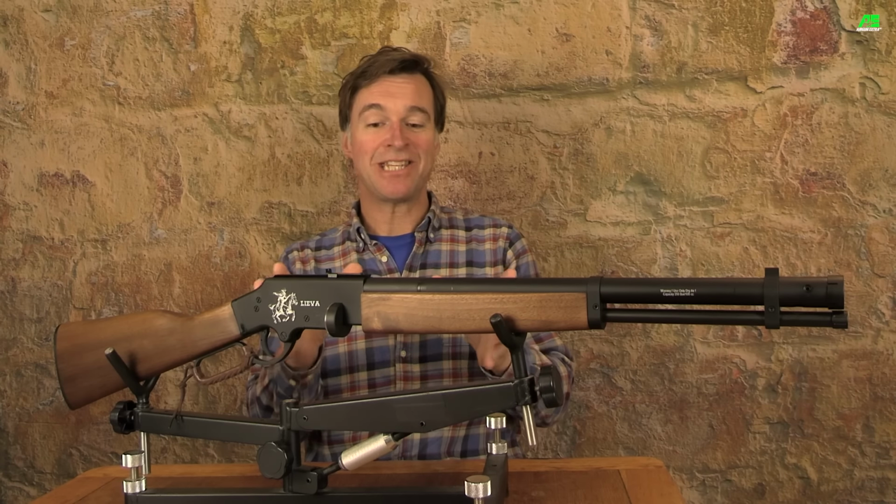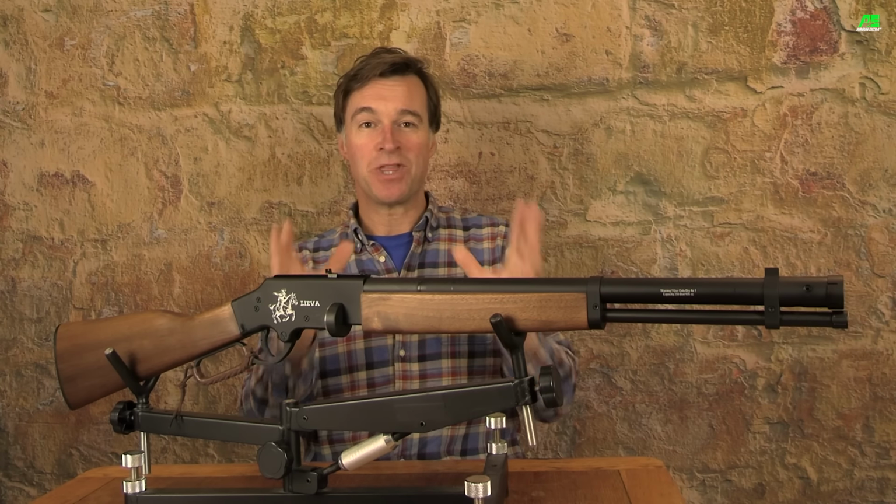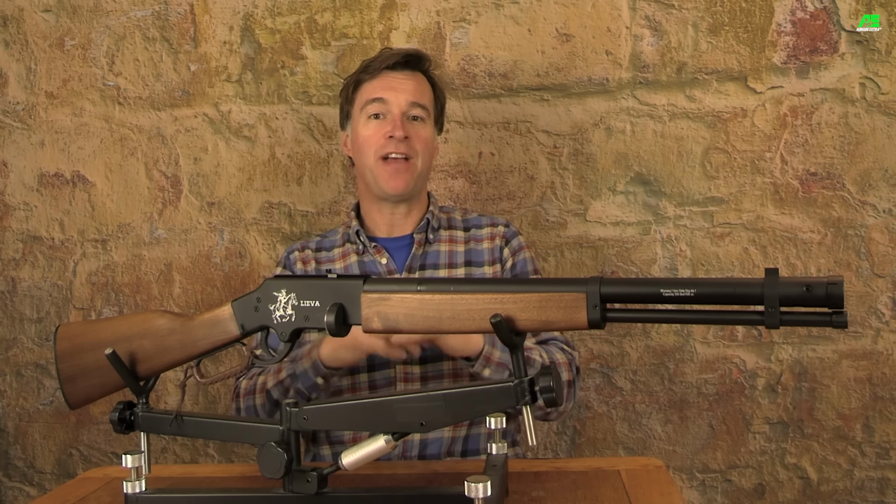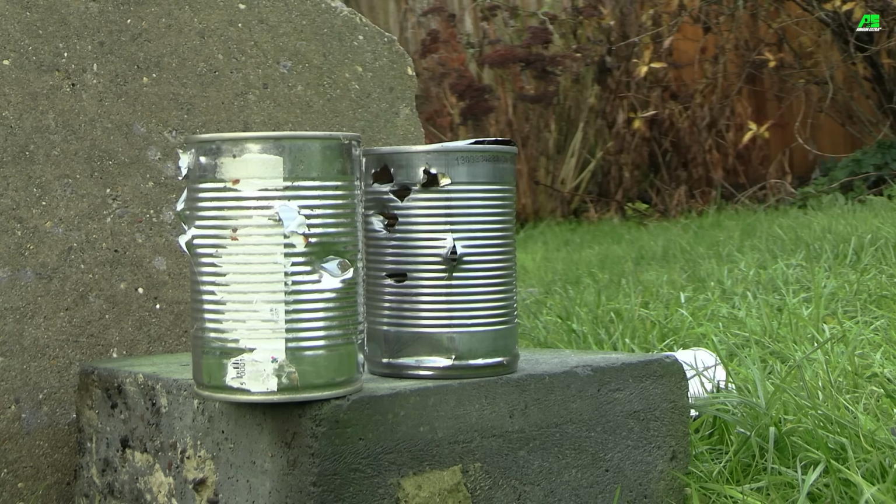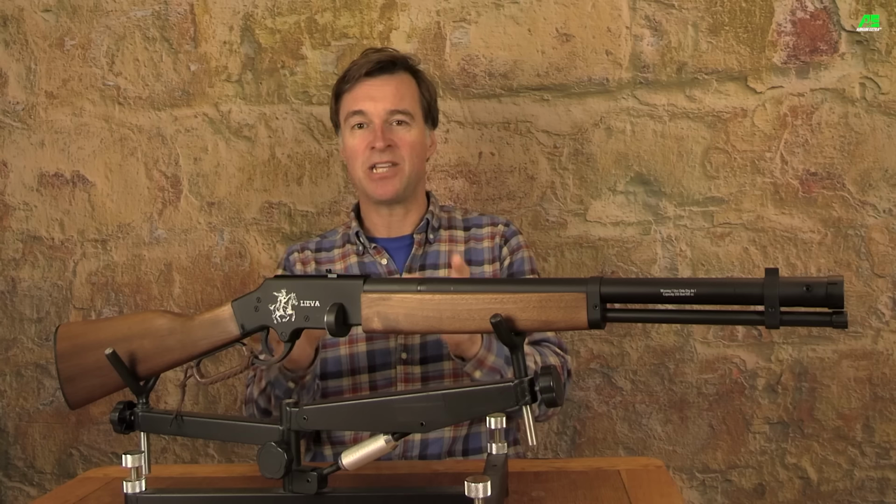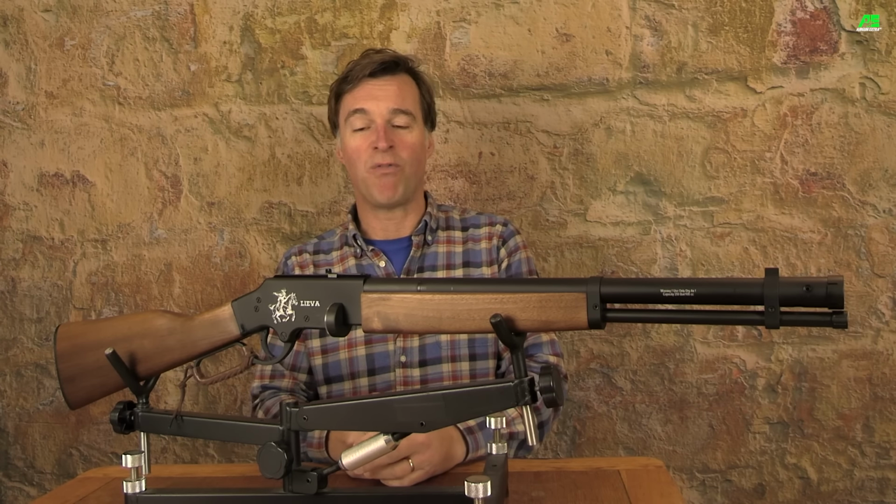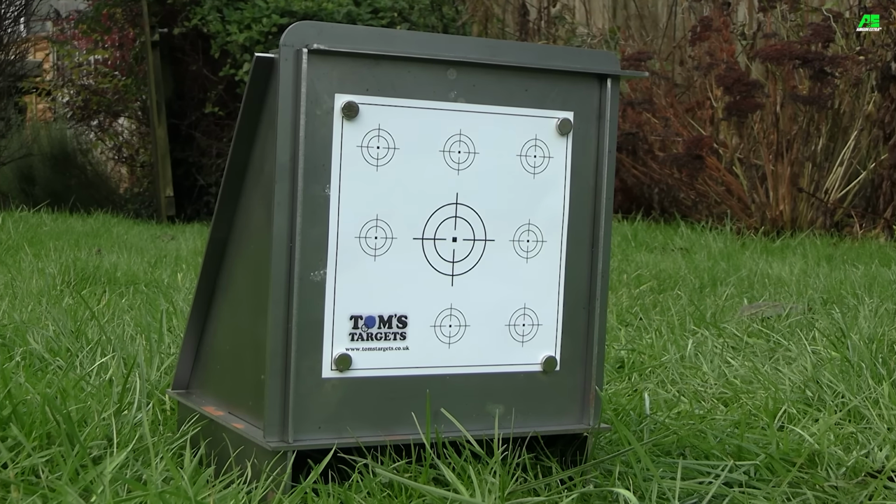Accuracy wise, this really is an airgun of two halves. I mean, with the open sights, I'd say it's a great backyard airgun, perfect for tin toppling out to 15 or 20 meters. My grouping with the open sights has been around about 1 inch at 15 meters, I'd say. However, if you fit a telescopic sight, this is an airgun that's capable of sub 1 inch grouping at 30 meters, provided you match it with the right pellet.